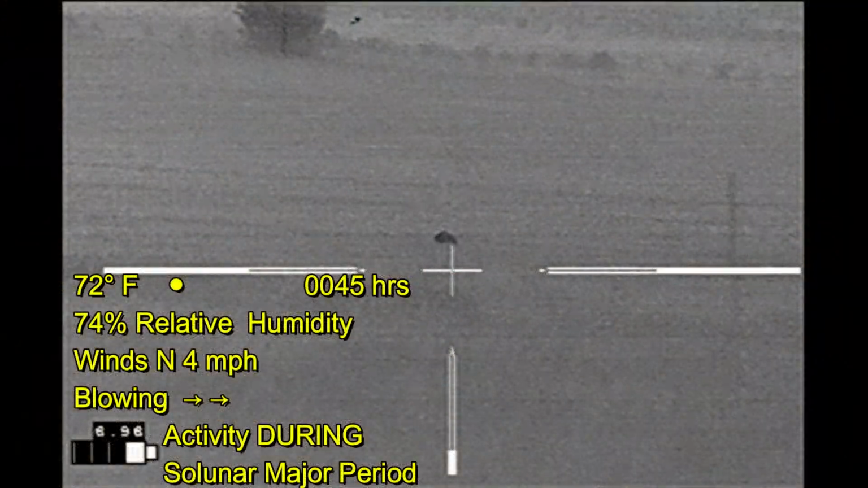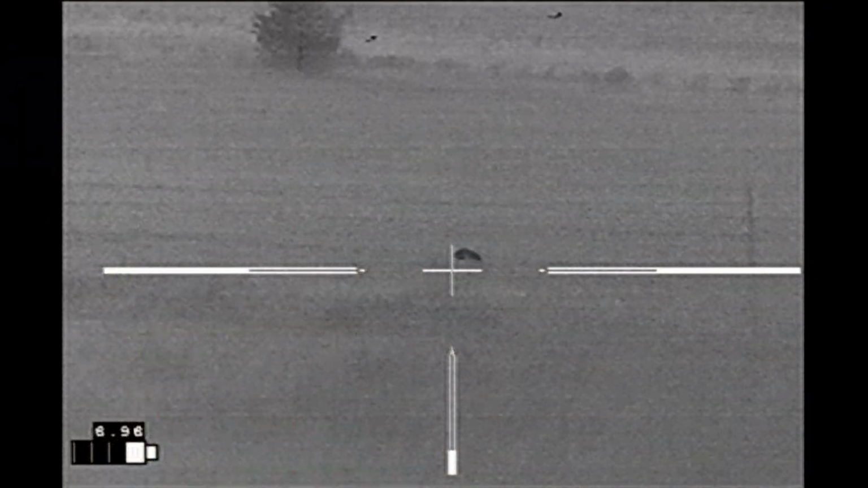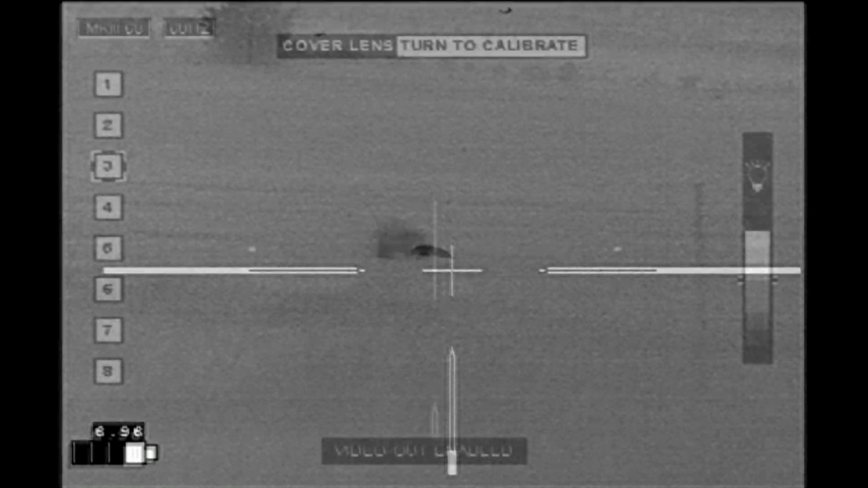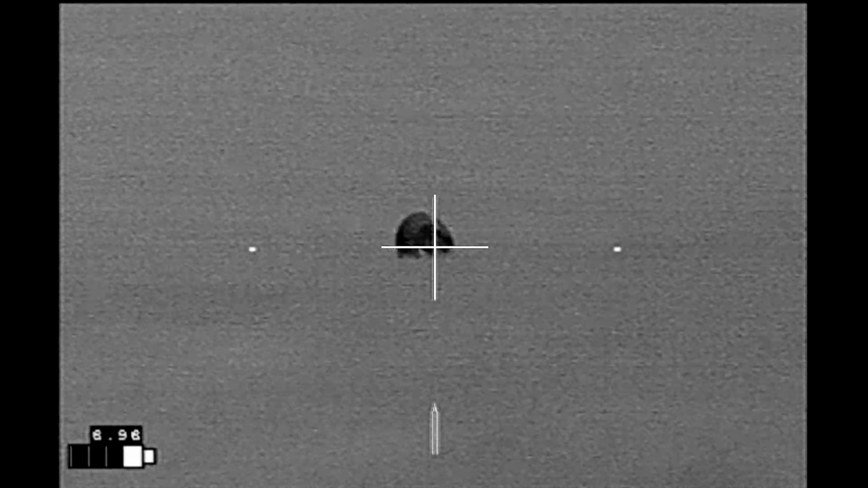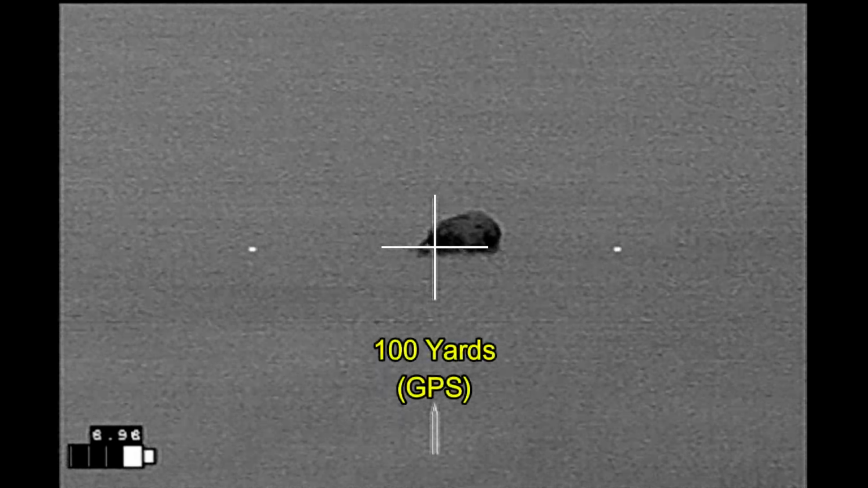I moved on to my next property, spied this boar out in the field. He's there on the other side of the fence. I don't have any cattle around at this point. Wind's blowing from left to right. So I'm going to move up to the fence line right here so that I'm not shooting through the fence. The boar's in a bit of a low spot. I just need for it to move into a better position for me to take the shot.